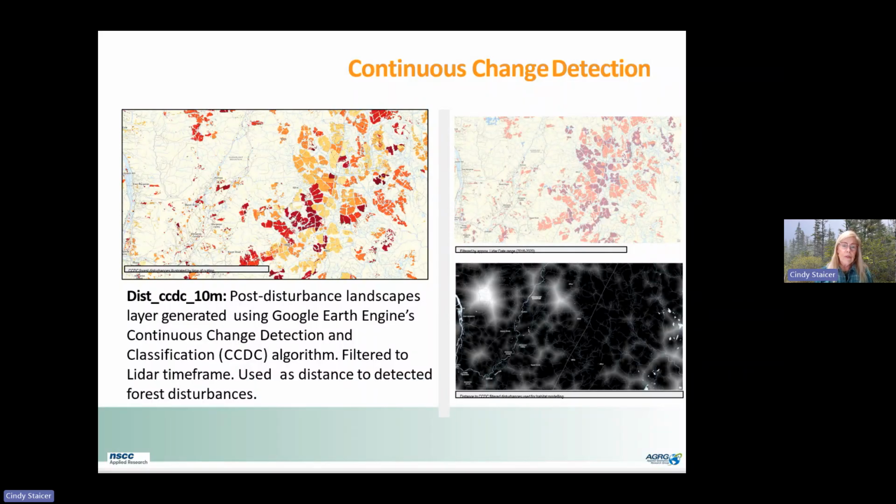They used Google Earth Engine's continuous change detection and classification to update the data in terms of what areas have been cleared or burned, basically have changed since the forest inventory was done or since LiDAR was flown.